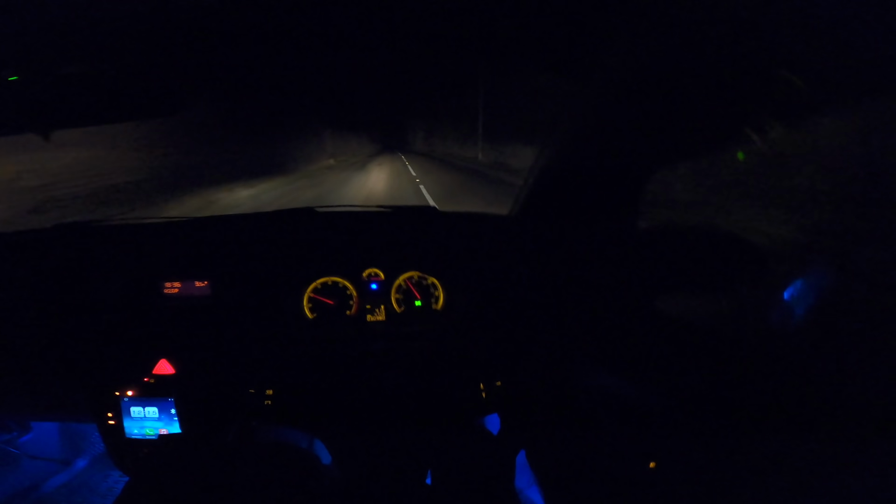And bear in mind, this exhaust isn't even 100% fitted right. Apparently it was a little bit loose. I don't think it's letting any gases out or noise, but it was said in my little health check that it was fitted a little bit loose. So it's not even fitted 100% perfect. But literally, look at this. 50 miles per hour, we're chilling, mate.